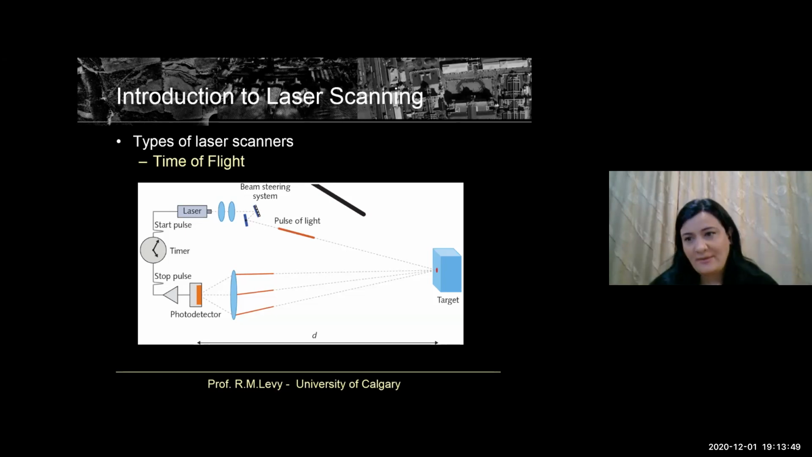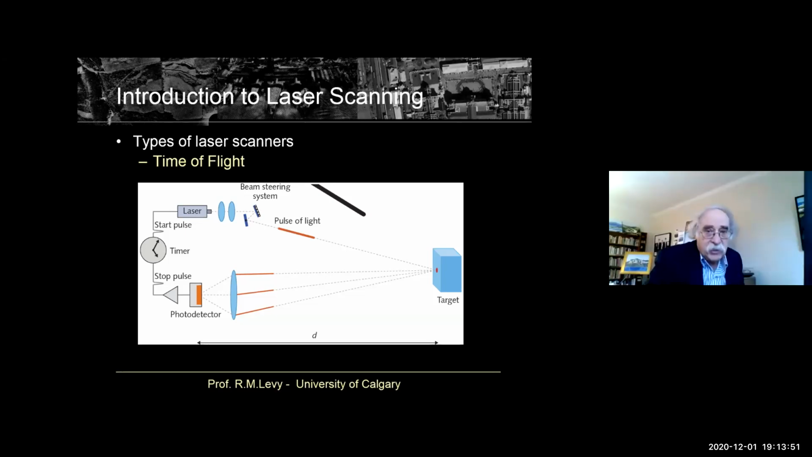Now everybody knows light travels at the speed of 186,000 miles per second.